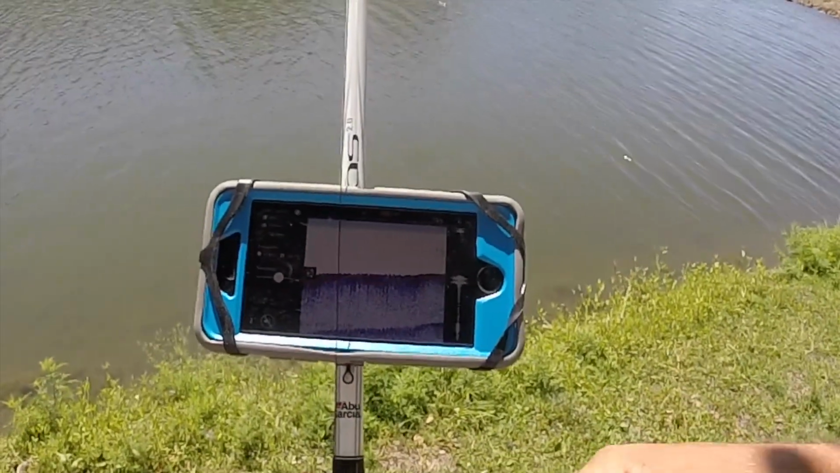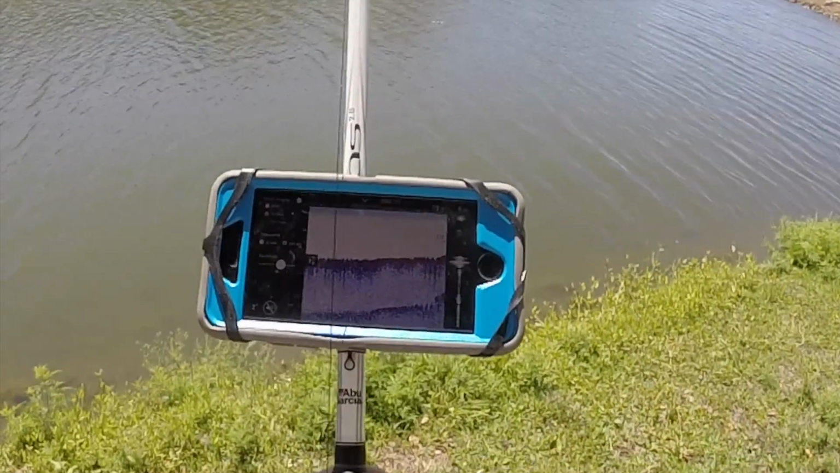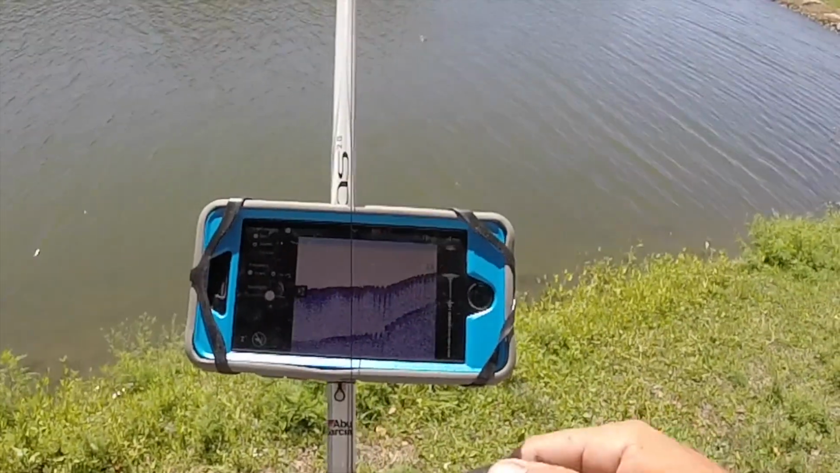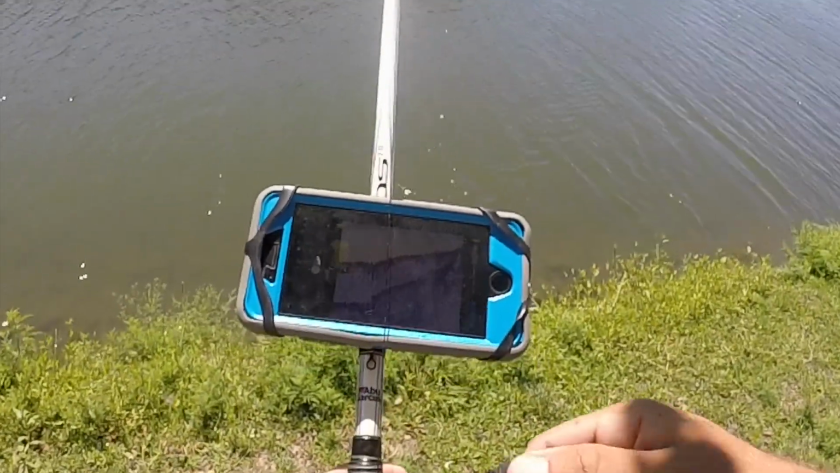You can see as it gets up a little bit closer, the more red the line is on the bottom, that generally is a more hard bottom, but this lake doesn't have a whole lot of hard bottom area. So now we're coming all the way up to 3.6 feet, and that is it. We're a little bit too shallow, so it's not going to read anymore.